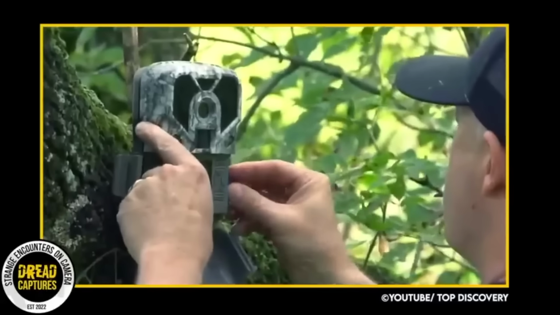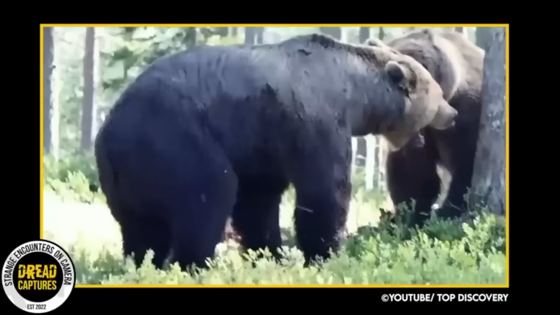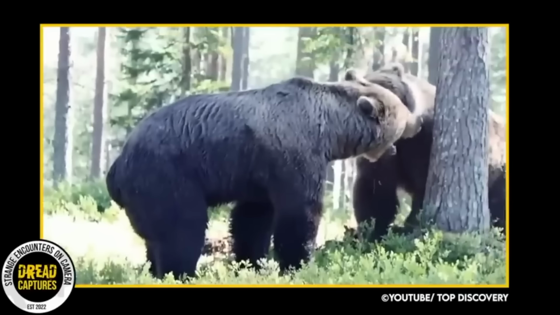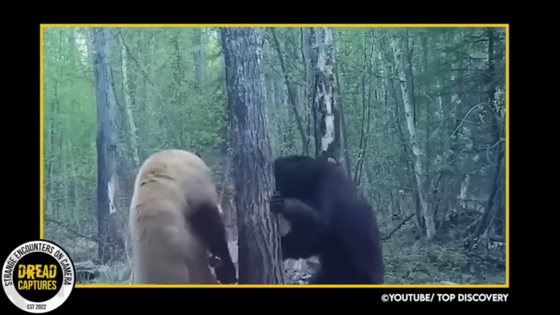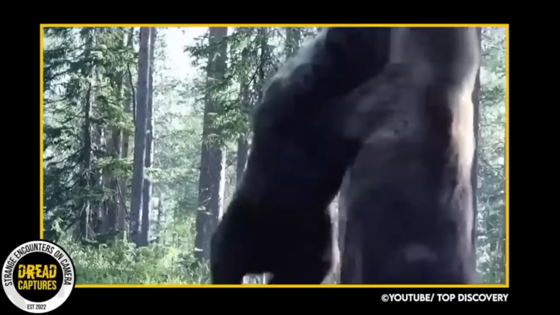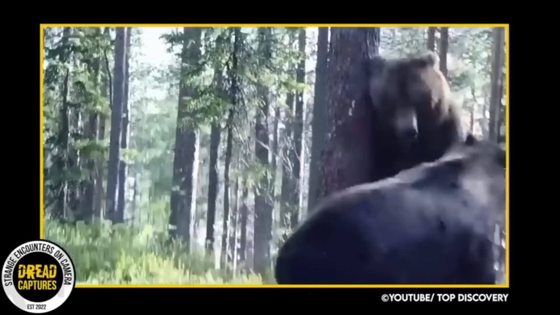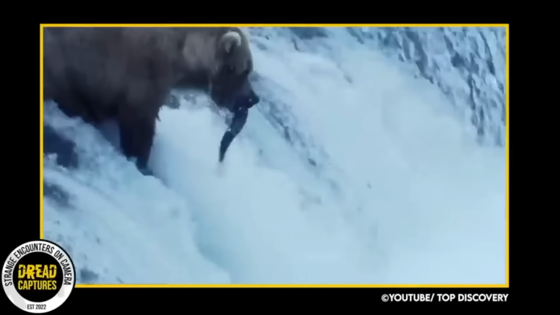Thanks to a trail cam, we now have a rare glimpse into the wild and what bears do when humans aren't present. This trail cam captured a thrilling video of two mature black bears locked in a battle, which some may interpret as a territorial fight, but it is more likely a display of dominance or a defense of a food source.